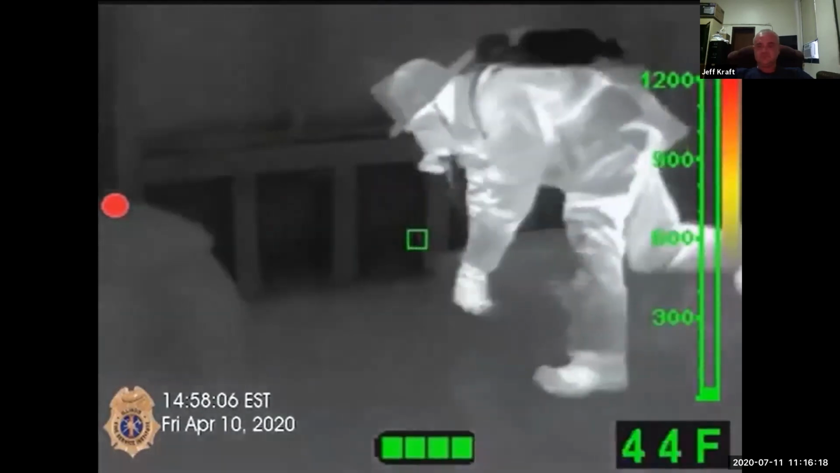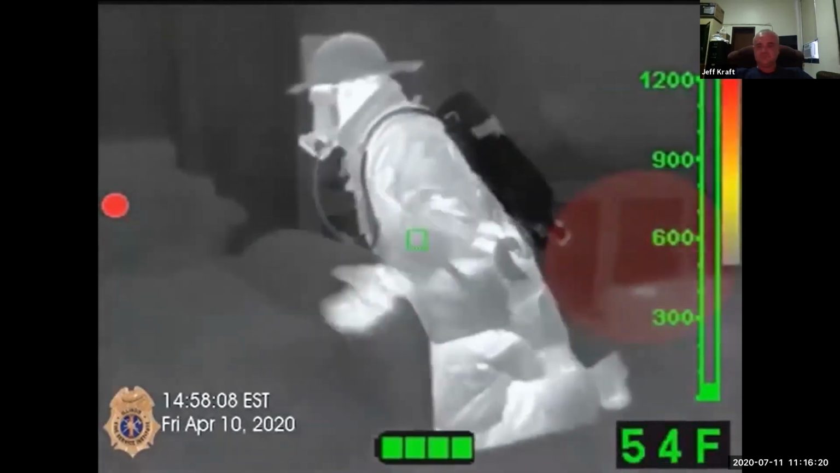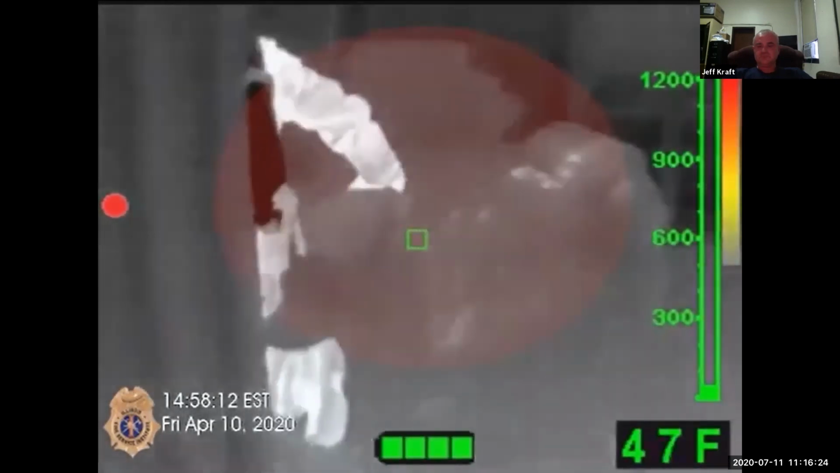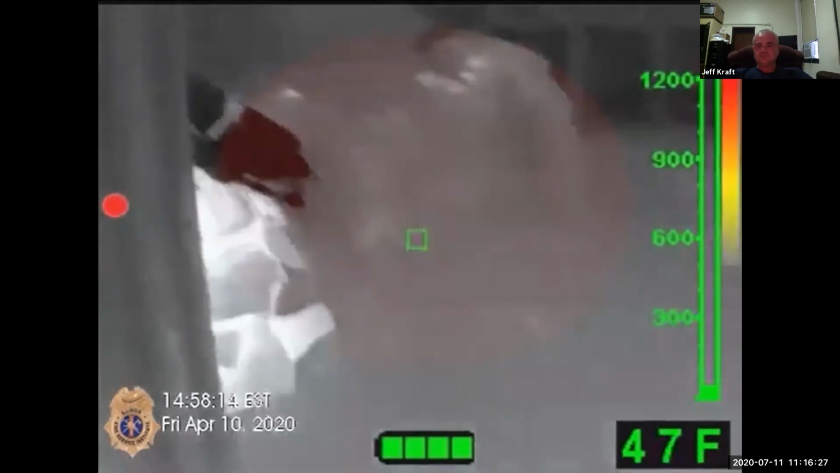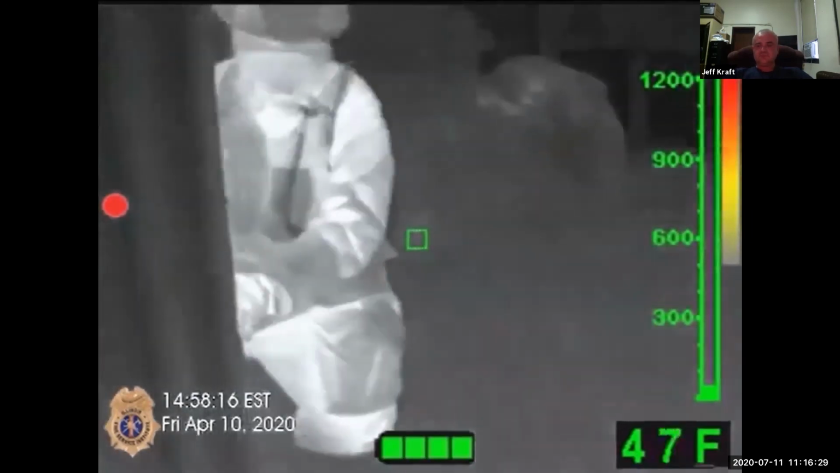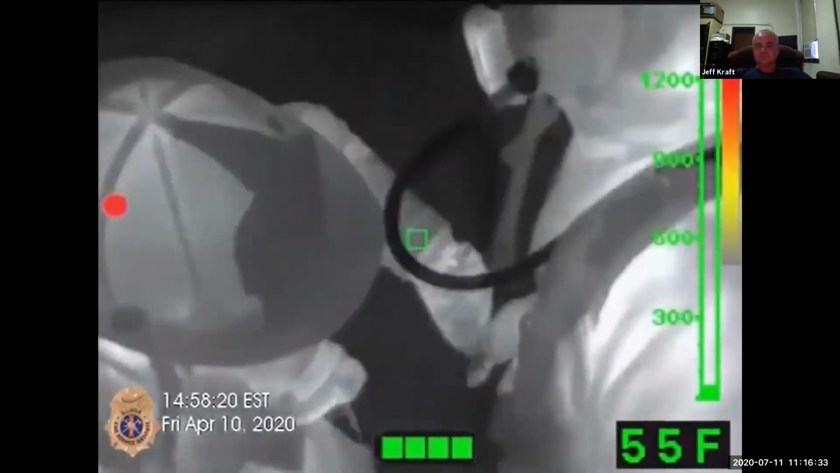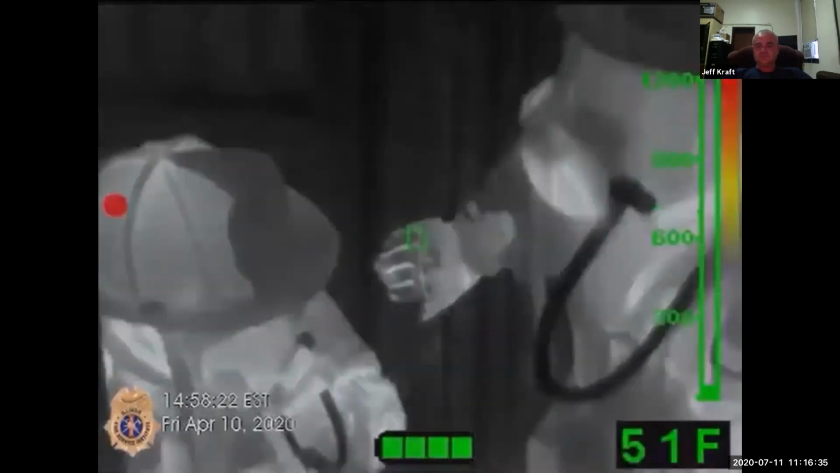As the firefighter moves throughout the building, pay attention to the heat signatures that are left on what the firefighter touches. This can be beneficial to us while doing searches so we can see where people have been throughout the structure. As the firefighter searches the last room, the firefighter meets back up with the company and they work their way out of the building as a crew.